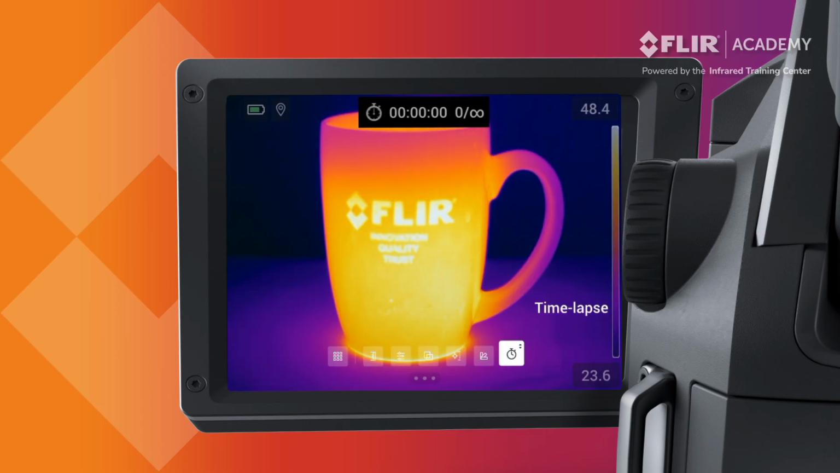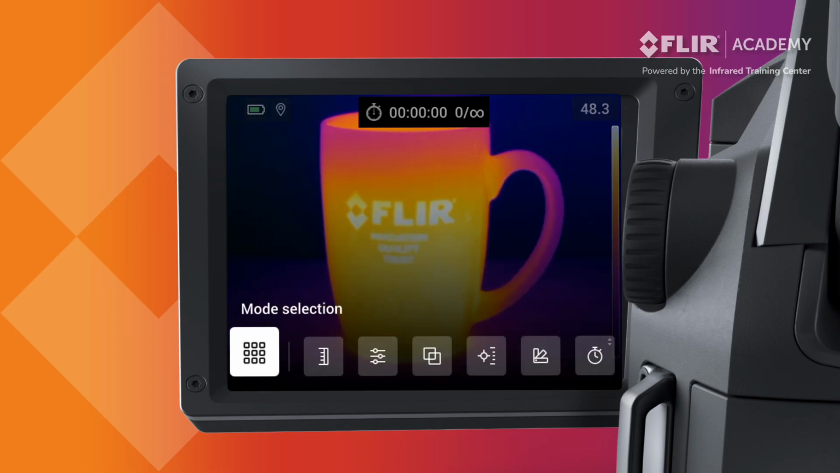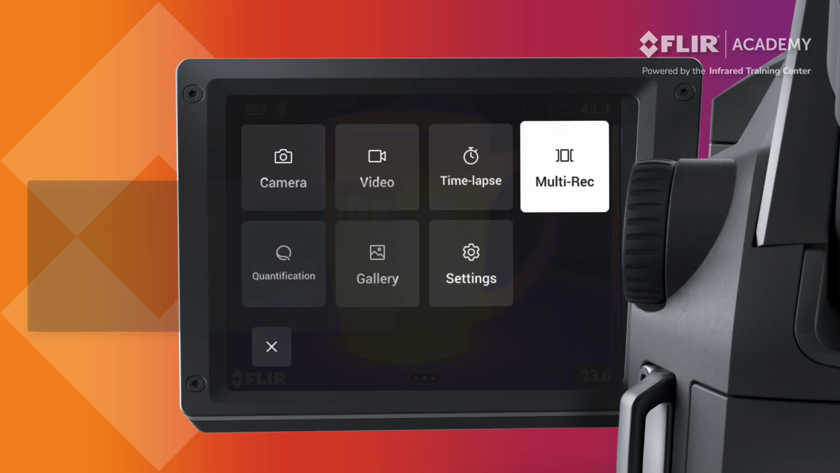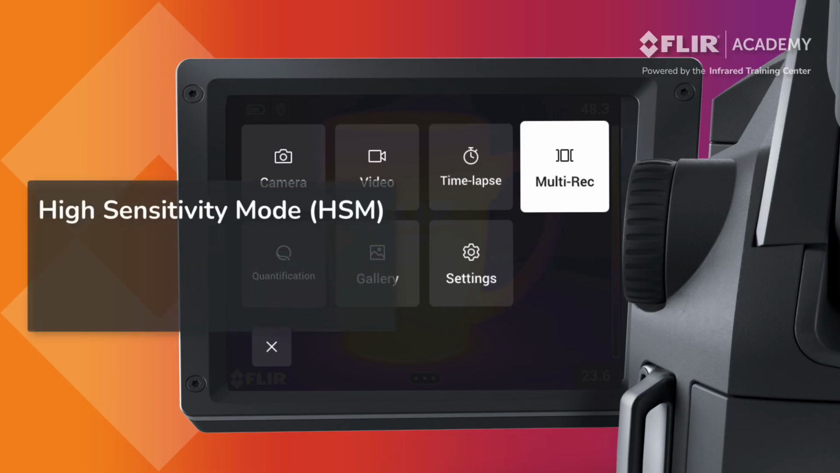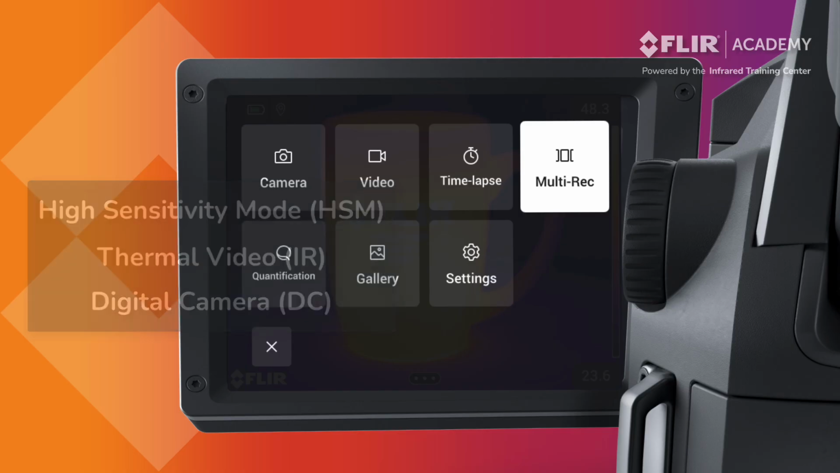Multi-recording allows operators to configure a video recording sequence that utilizes 3 different formats while capturing data chronologically. This includes high sensitivity mode, thermal video, and digital camera. For each one, the operator can choose what type of data they would like to save, as well as set the desired recording length in seconds.